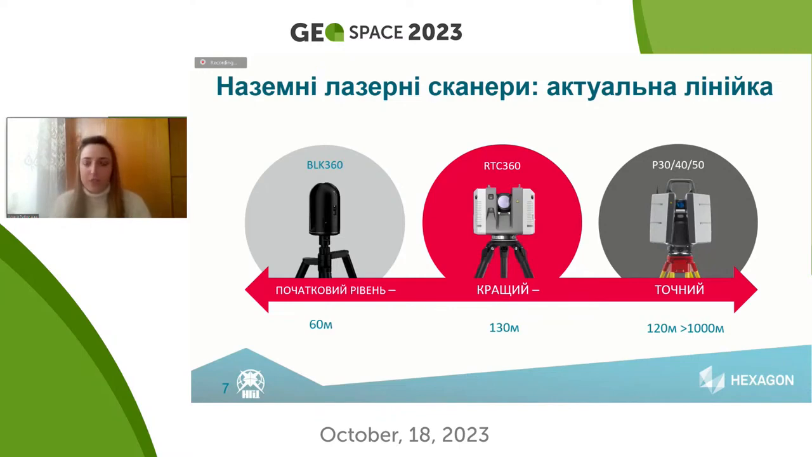The sizes are 15 centimeters long and 70 in diameter. So it is the lightest and the most mobile, the easiest to move, and it scans at a distance of up to 60 meters. The best scanner in this would be RTC 360, which is the quickest scanner, up to 2 million dots per second, and its range is 130 meters. So we'll get more information over the same period of time.